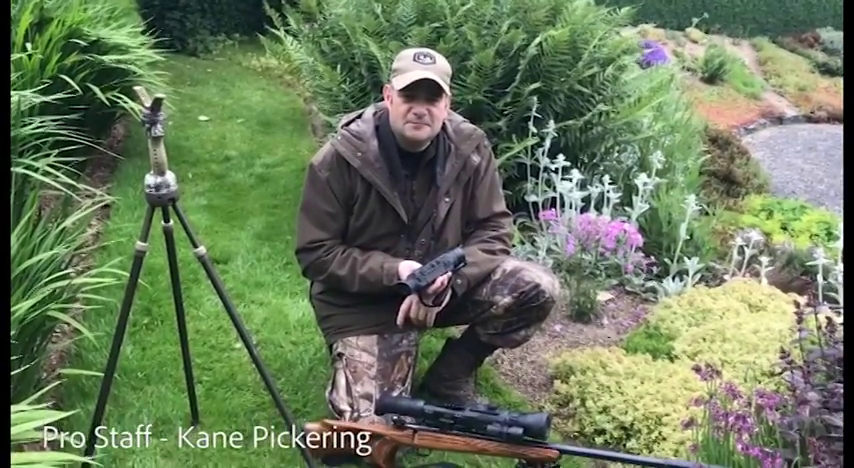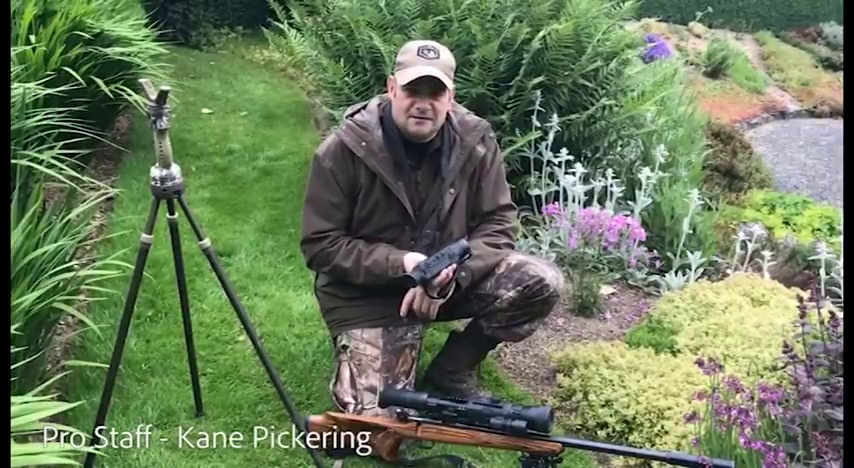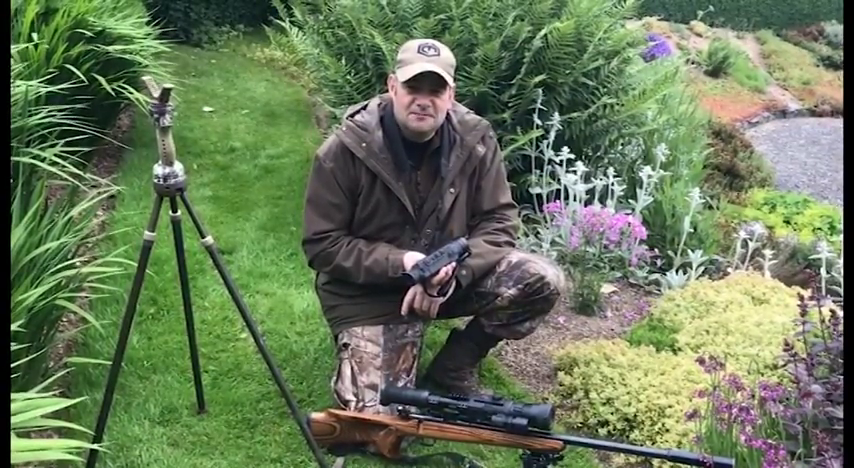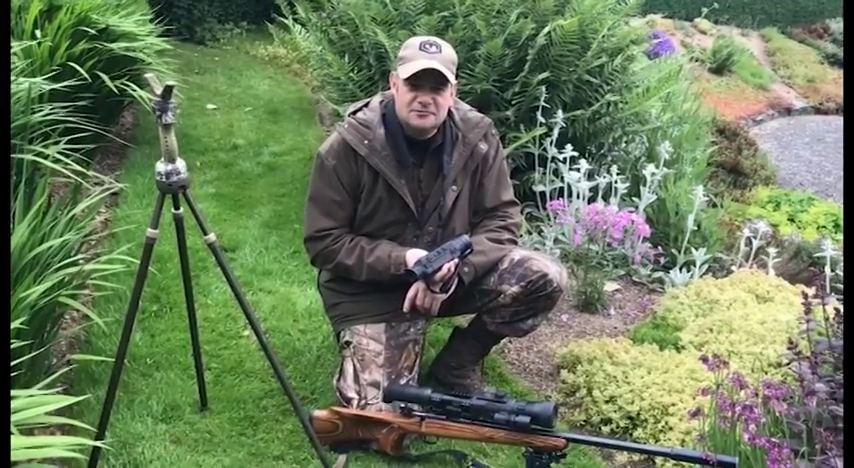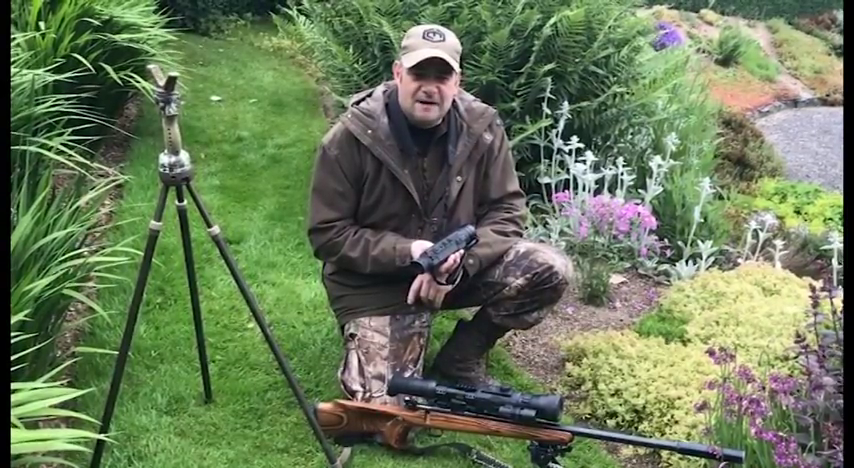Hi, so tonight I'm doing some rabbit control in an ornamental garden. The customer spent lots and lots of money putting up a rabbit fence, but unfortunately some rabbits were trapped inside, so he's asked us to come along and control the rabbits inside because they're eating all his plants and flowers.